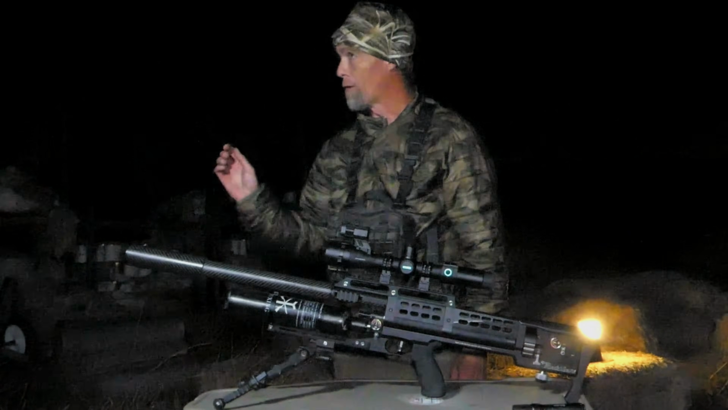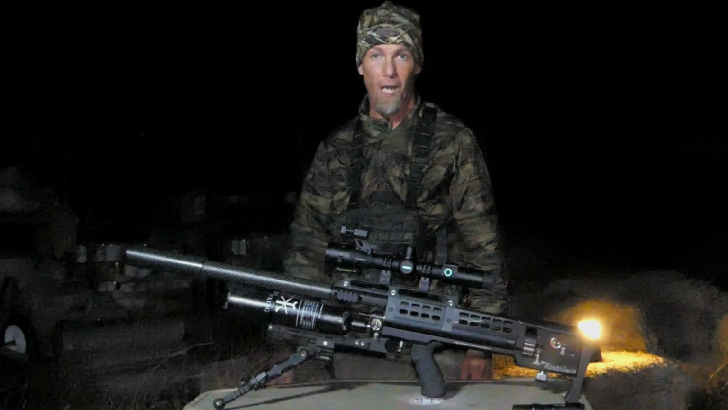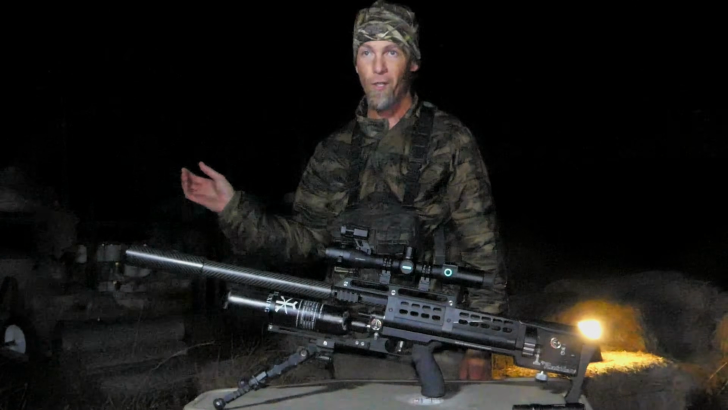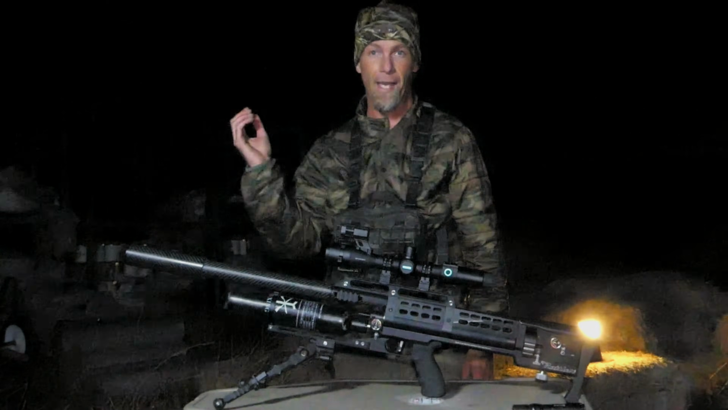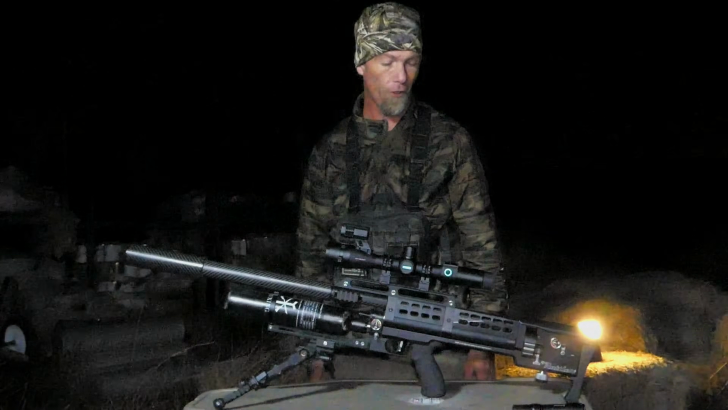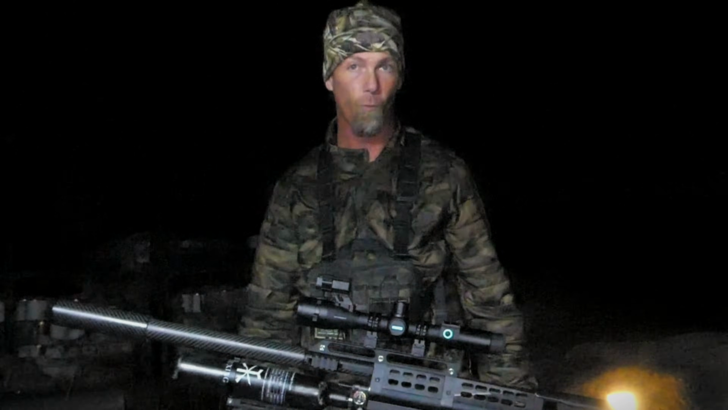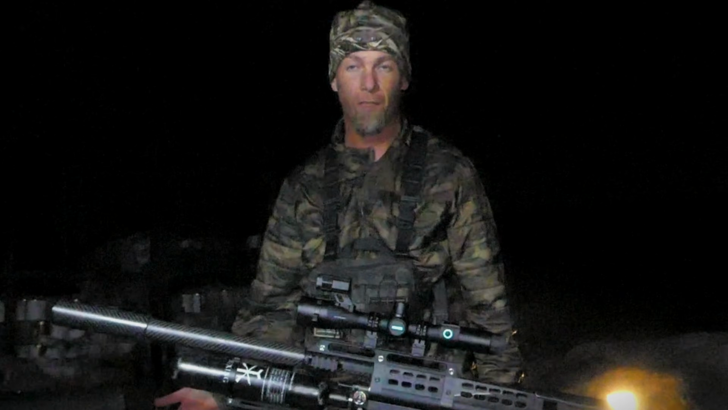We're going to be on the ground tonight in a few different spots. I'm going to set up in some trails where these coyotes come through and head over to the chicken house. We headed out here today. It took us most of the day to drive here. It was well over 100 degrees, and so I'm expecting to see some activity tonight.